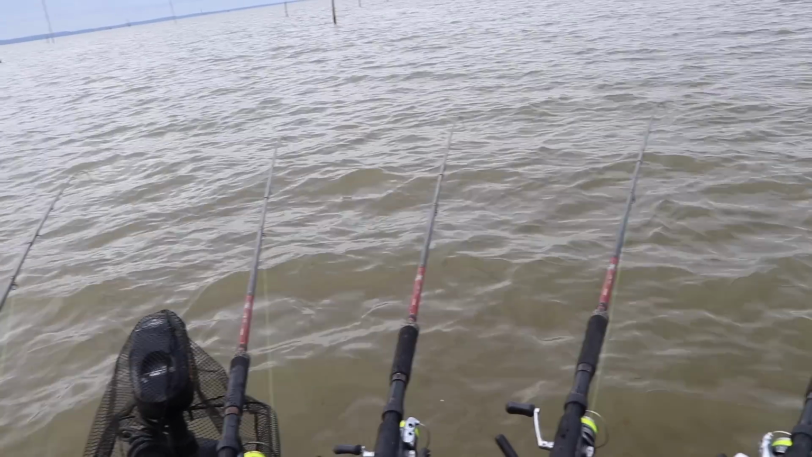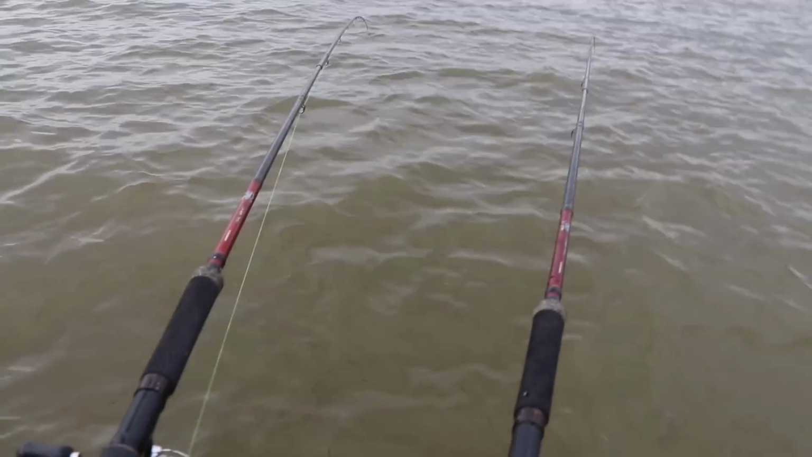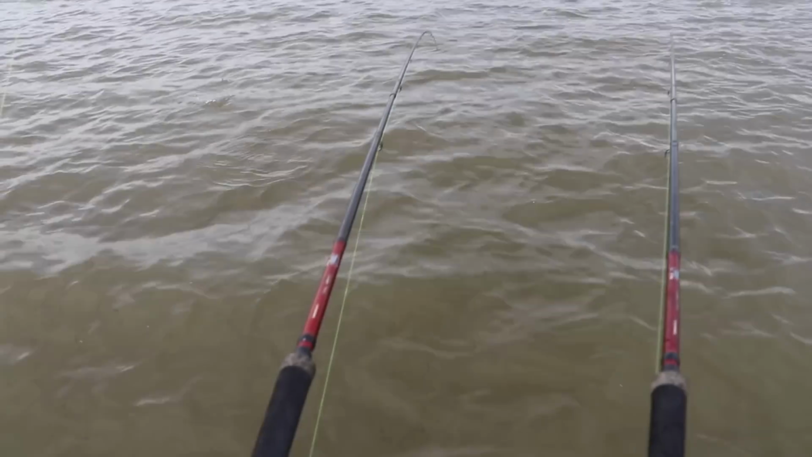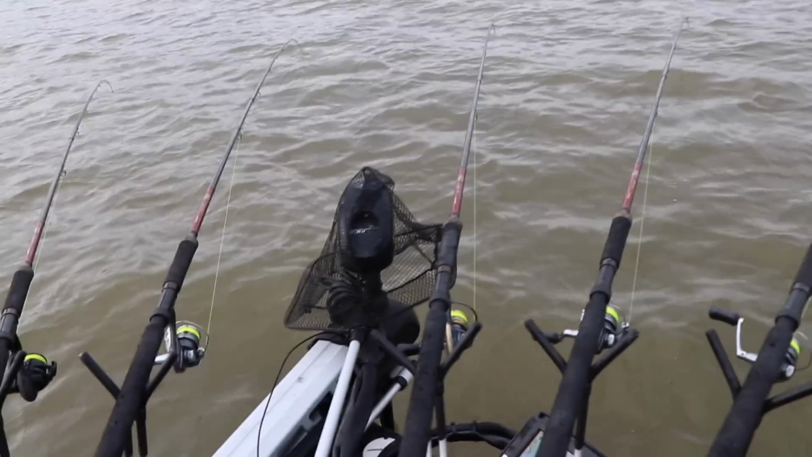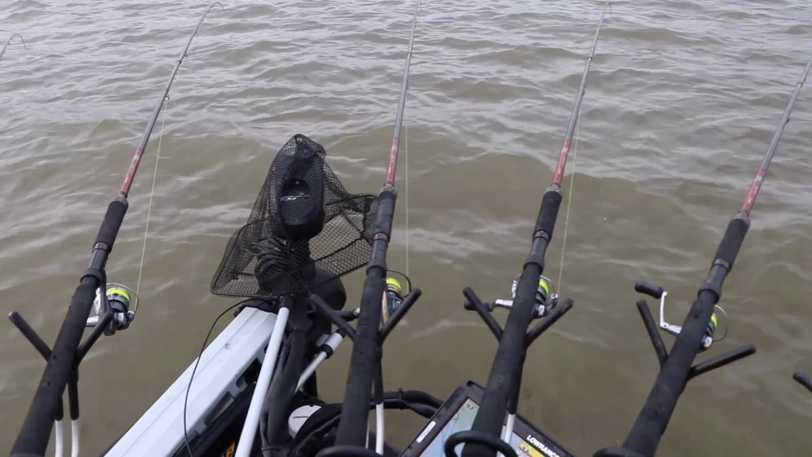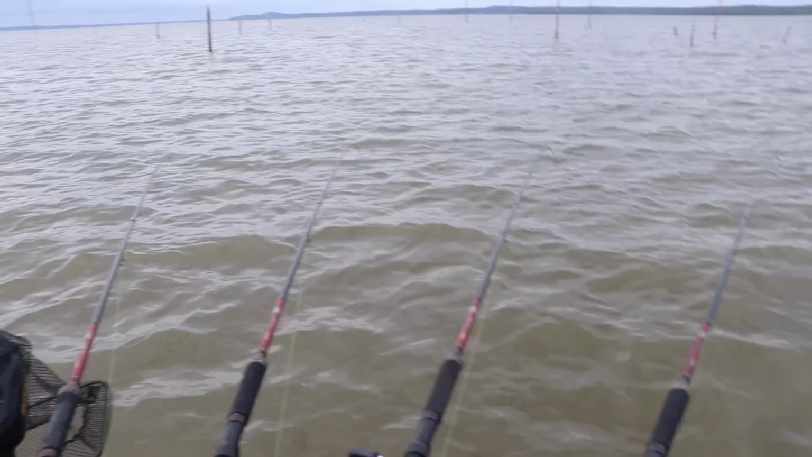So this trolling down here in September in Grenada, I said in one of my posts earlier, can be some of the most frustrating fishing I've ever had in my entire life. But it can also be amazing. You'll go for an hour and not catch fish, and all of a sudden you'll catch a giant. We're going to get the scale out and weigh this thing. We'll see how much he weighs.